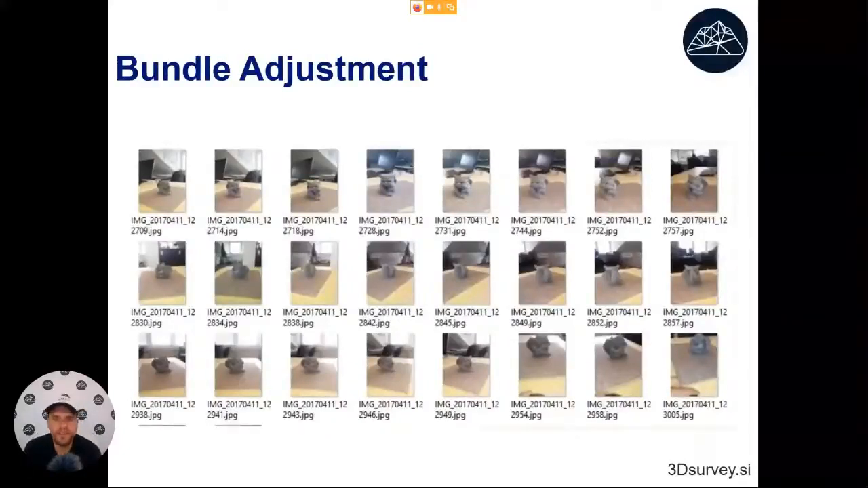Okay, the first on the list is bundle adjustment. So bundle adjustment is the algorithm that we use to bundle the images together. This one is kind of interesting. This is actually an algorithm that works similar to how our human eyes work. If we have some images recorded from various angles of one object, we don't need to have any information on the perspectives that the images were recorded from, just the images themselves.